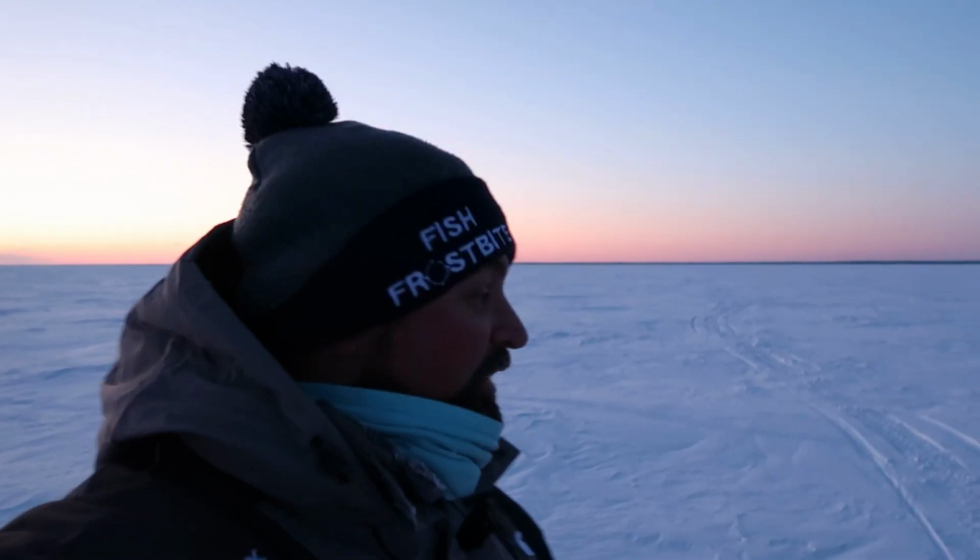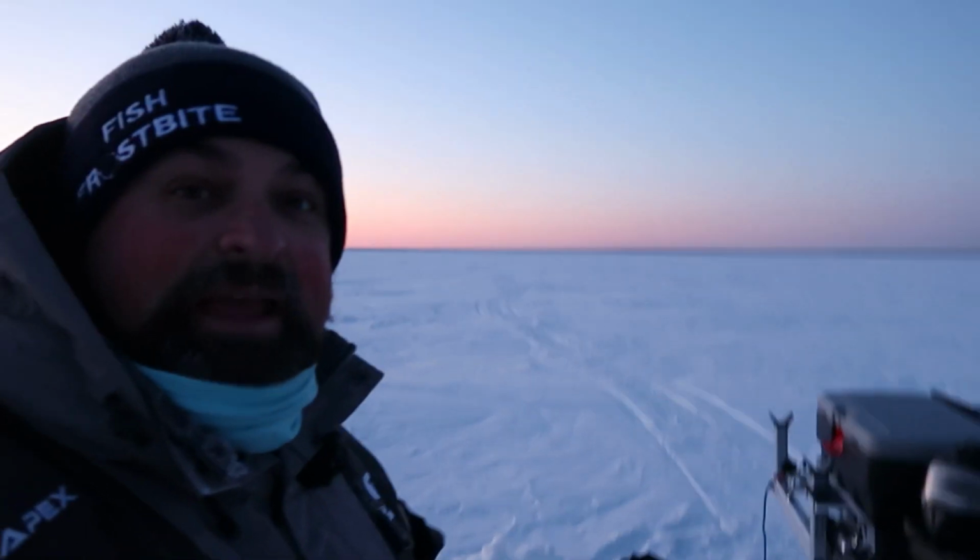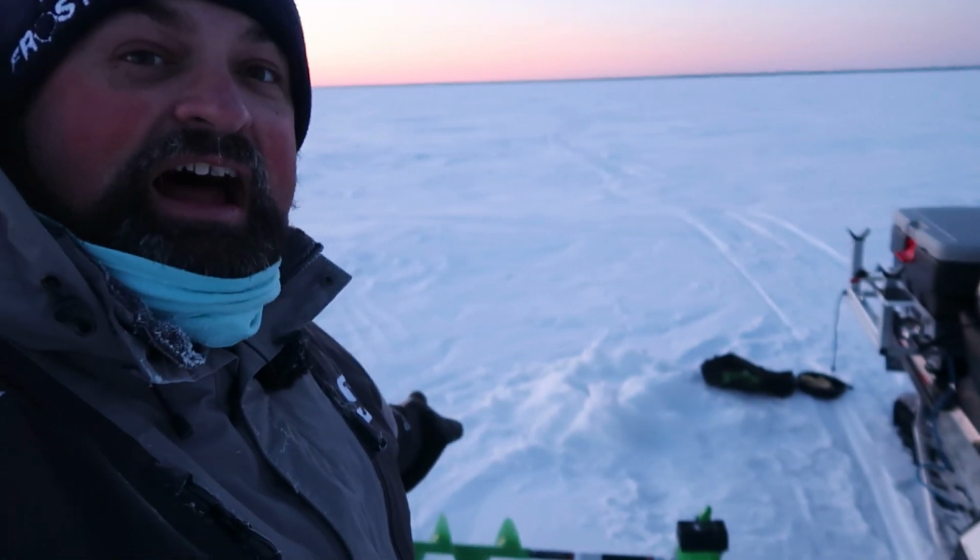Sunset like 15 minutes ago. It always looks a lot brighter than it really is in this camera. Came to the first spot that I had auto charted when I was here in, I think, August or whatever, and it looks like a nice rock pile out in the middle of the lake, as you can tell, middle of nowhere. And all the research I've done is that that's a good place to start, if you can find structure somewhere out in the middle. From what I remember, it's only like 20 feet here type of thing.